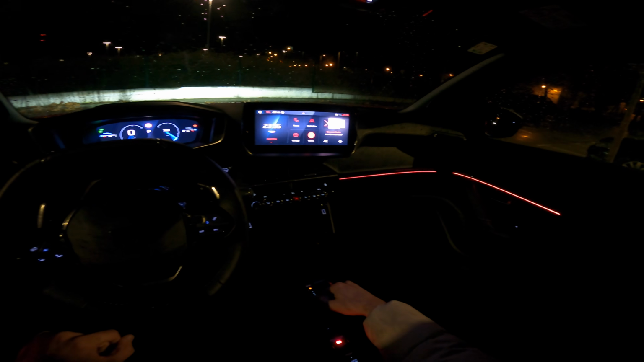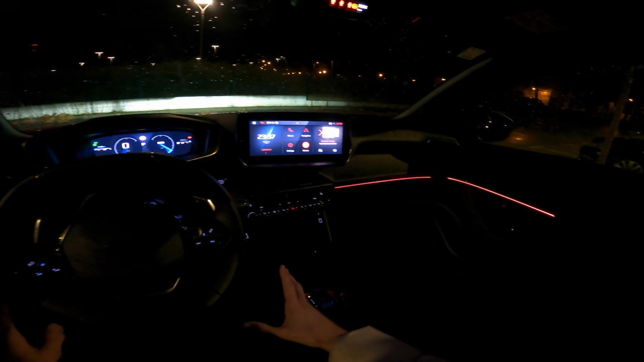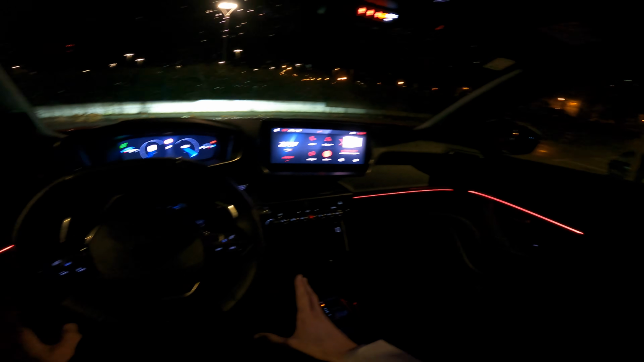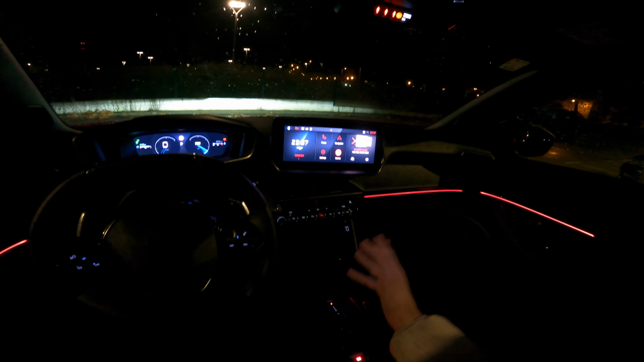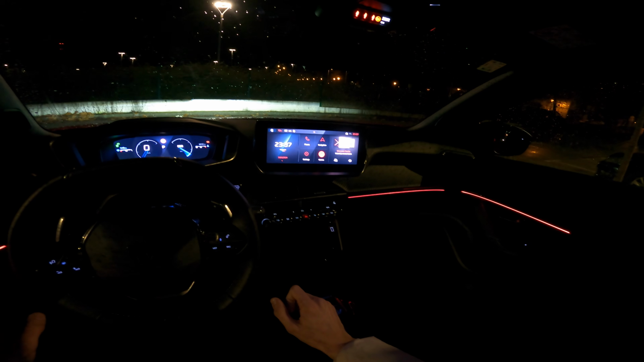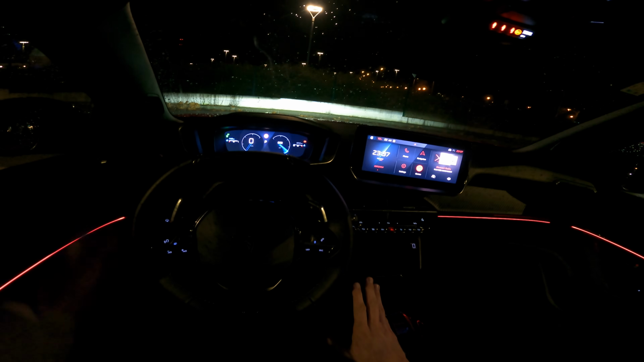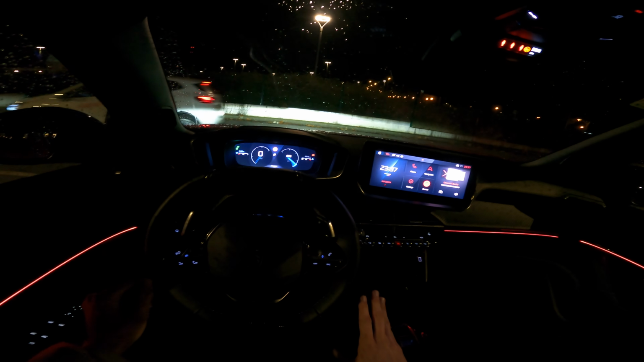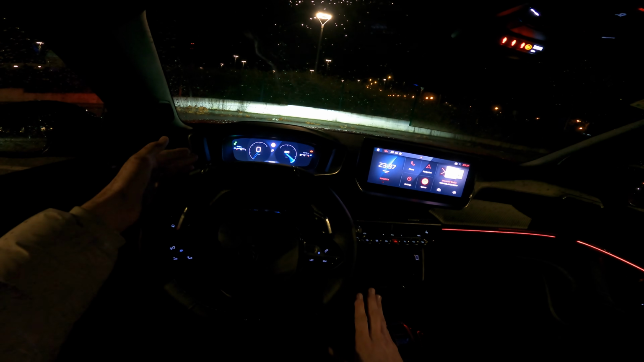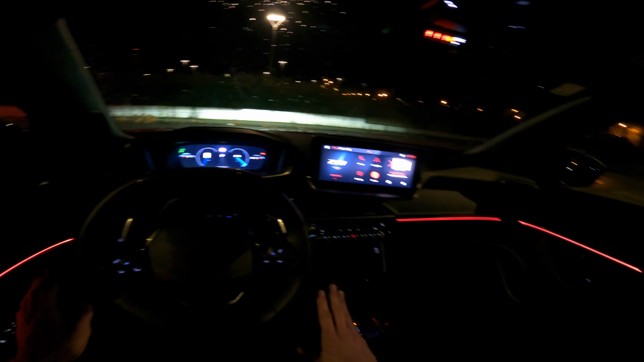Okay, we're greeted with the beautiful, kind of familiar 2008 interior. And the facelift has, if you're here for the first time, I'm just going to mention this, a bigger infotainment screen, and this is the GT pack, so the 3D cockpit is standard. In the Allure you get the non-3D cockpit, it's still digital, and if you go for the base Active you get the classical needles.